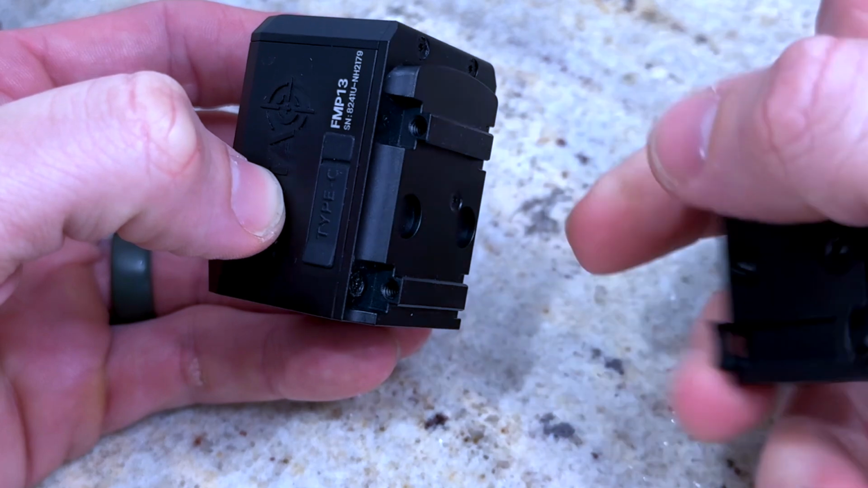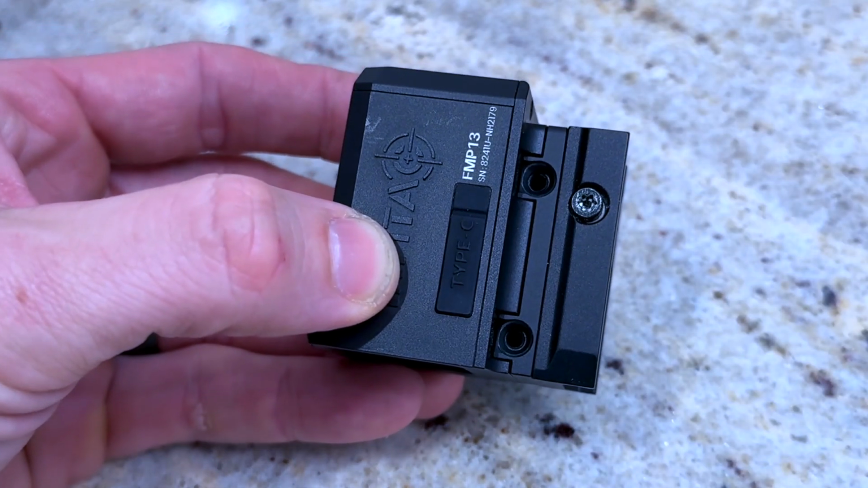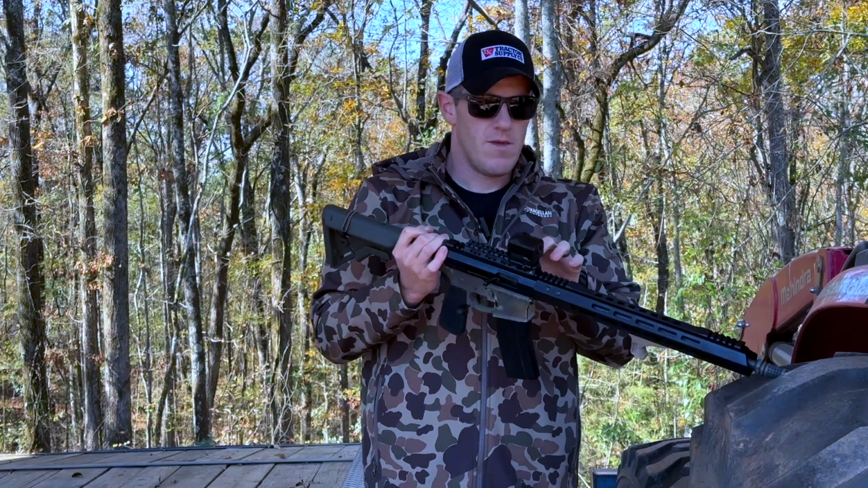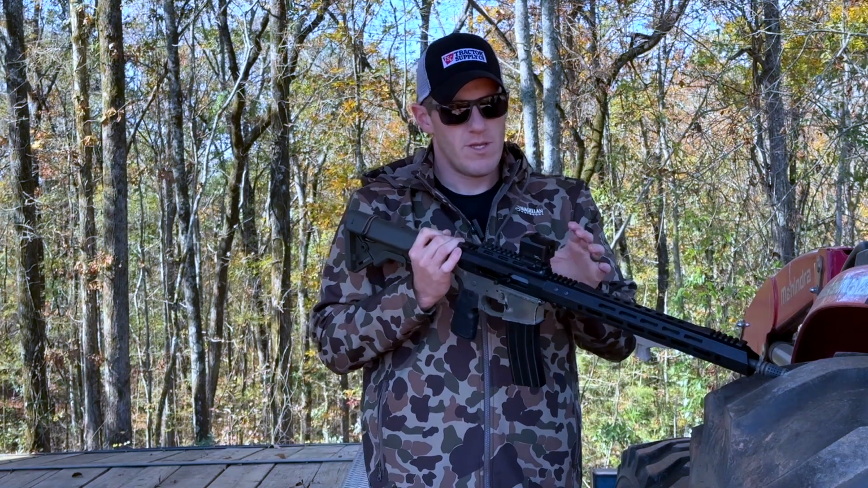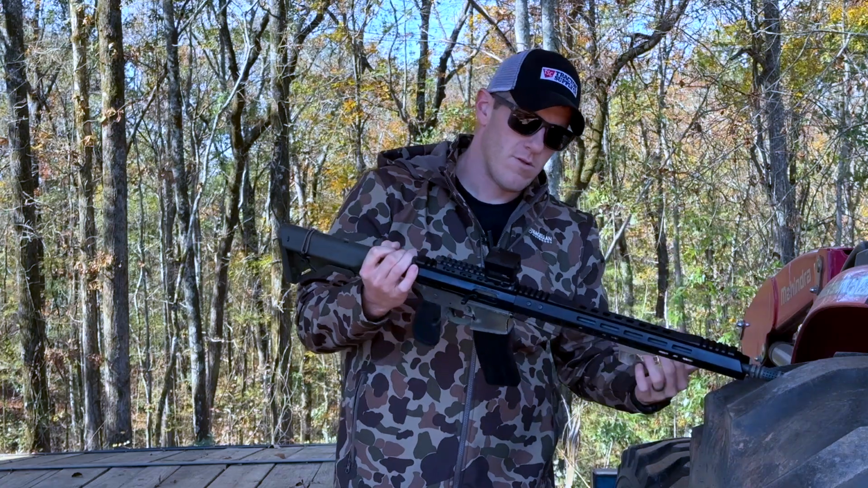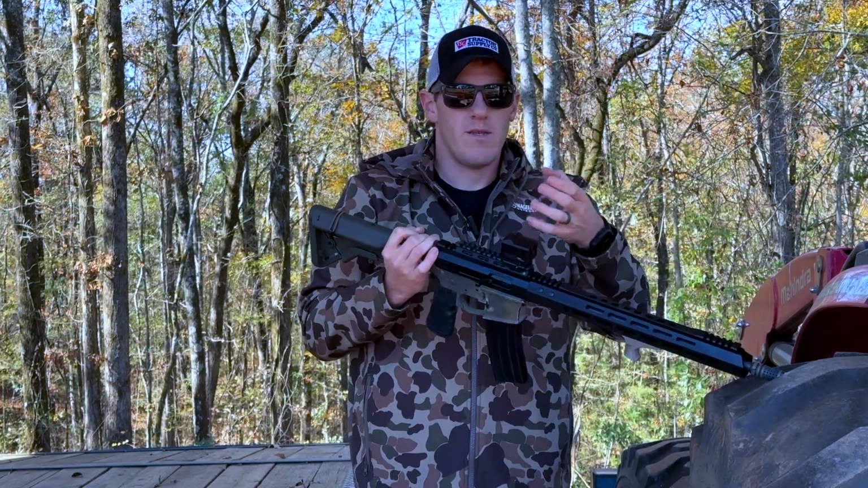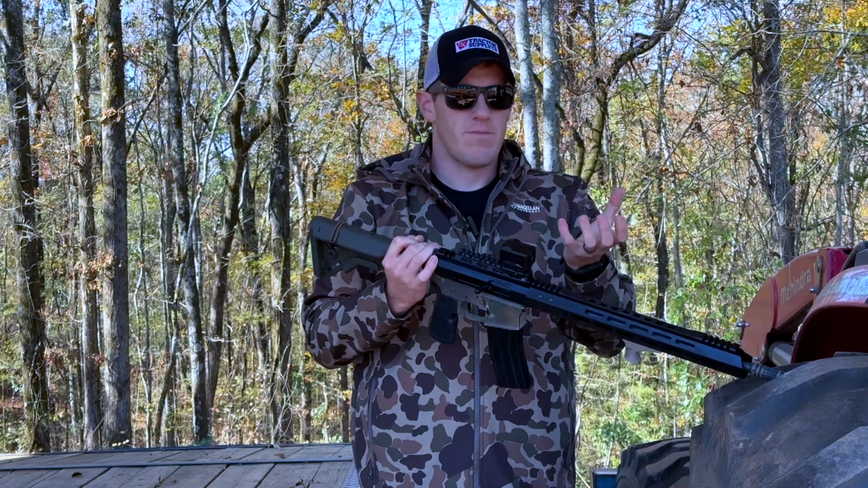So you have to mount the plate, and then this fits into that, and then you screw it in. To me, it seems pretty solid. The lockup on here is really tight even before you put the screws in. So the screws aren't even really doing anything for recoil. They're just holding it into that bottom bracket.